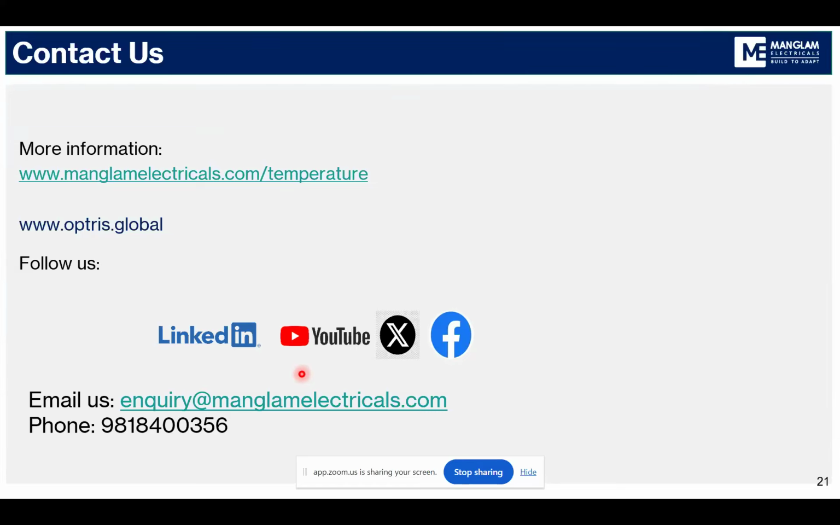Emissivity plays an important role if you're doing a process-related temperature measurement. So let's say you're at a wire rod mill or a caster and you want to measure the temperature of the slab or billet. At that point, emissivity plays a more important role.